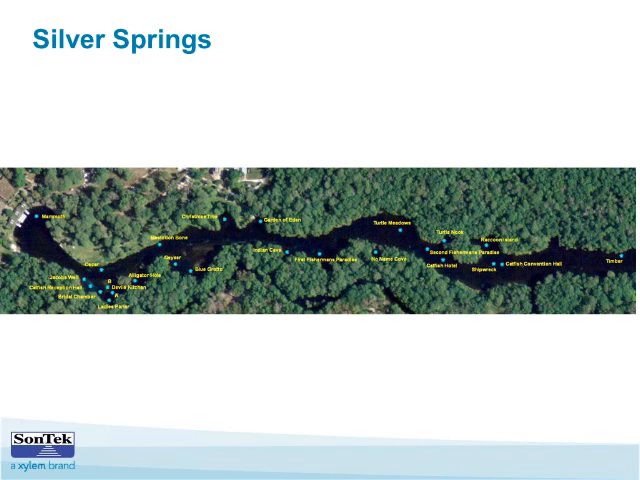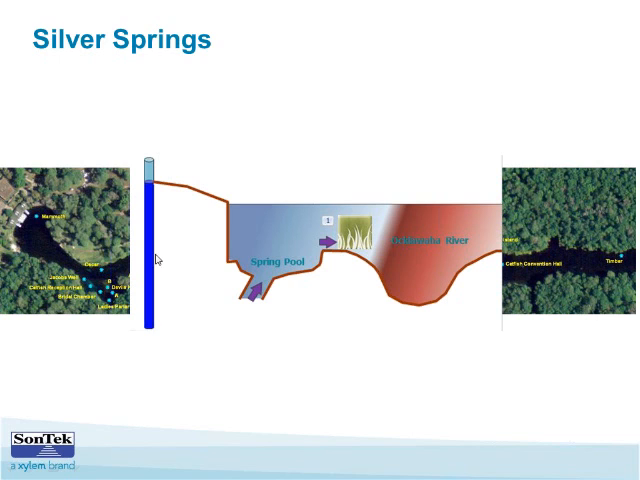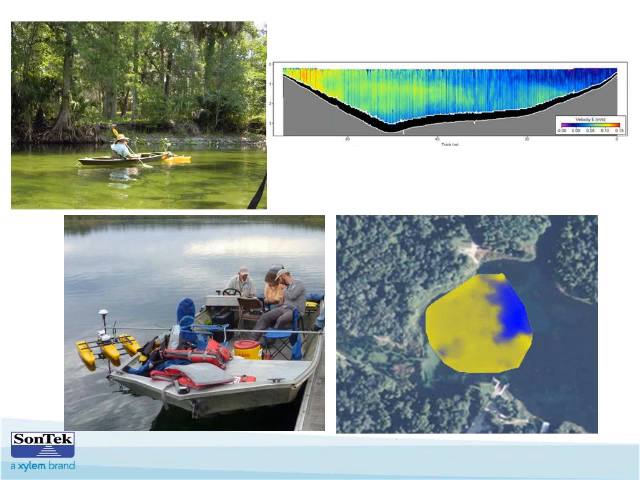So just to bring it full circle, here's the Silver Springs River, where the Water Management District will be measuring discharge and then also mapping the bathymetry and velocity around these springs and along the whole river, to try and help get a handle on this problem with backwater flow conditions restricting spring flow. And then here are some overall images that sum it up.